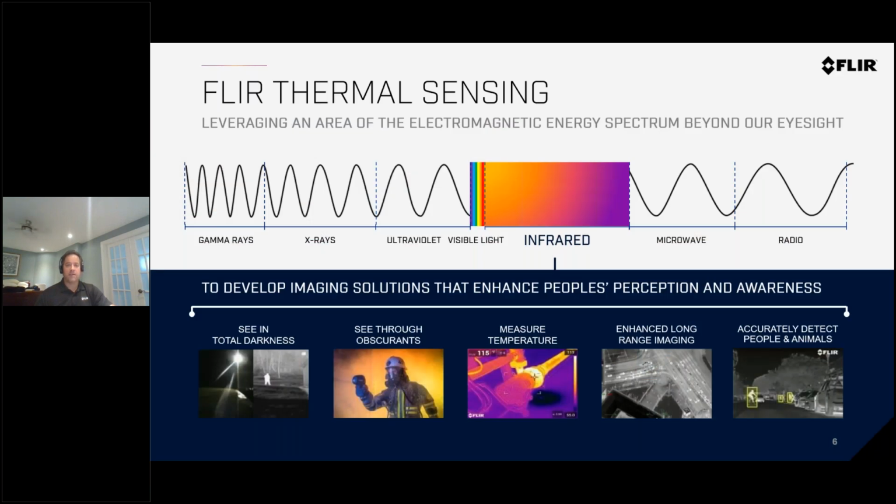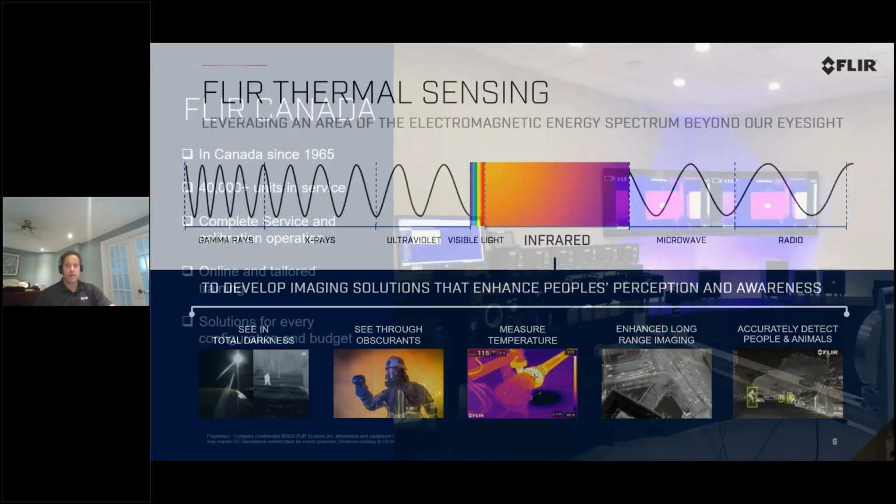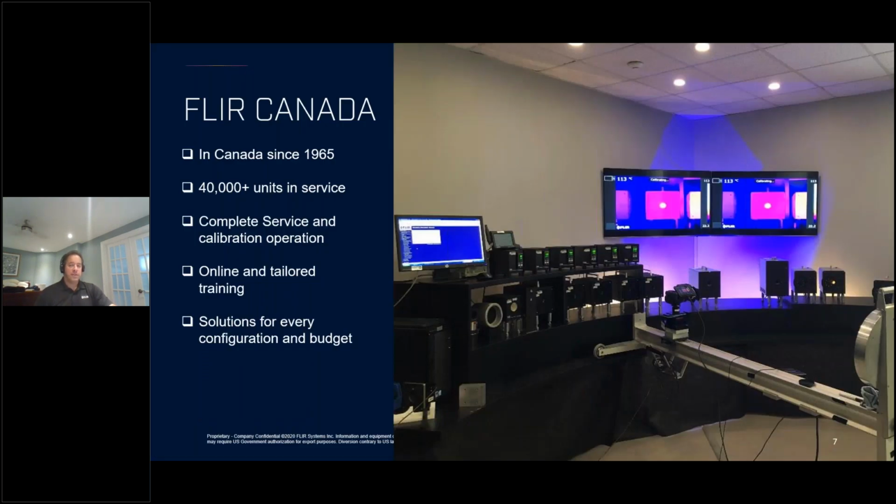We are focused in the infrared wave band. We make products in the near, mid-wave, and long-wave camera systems for a variety of applications. You see here a firefighter using our camera. The industrial world uses the camera to measure equipment and look at buildings, traffic control, autonomous vehicles, and many more applications. This is a picture of our service center that we're very proud of.